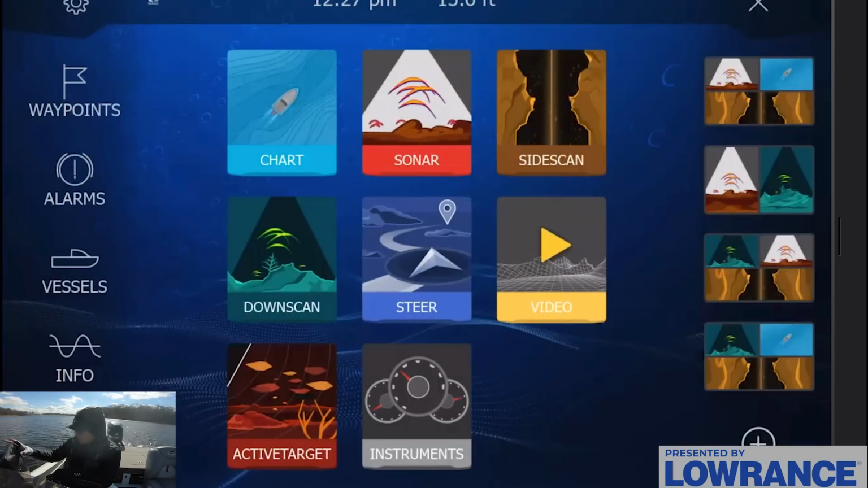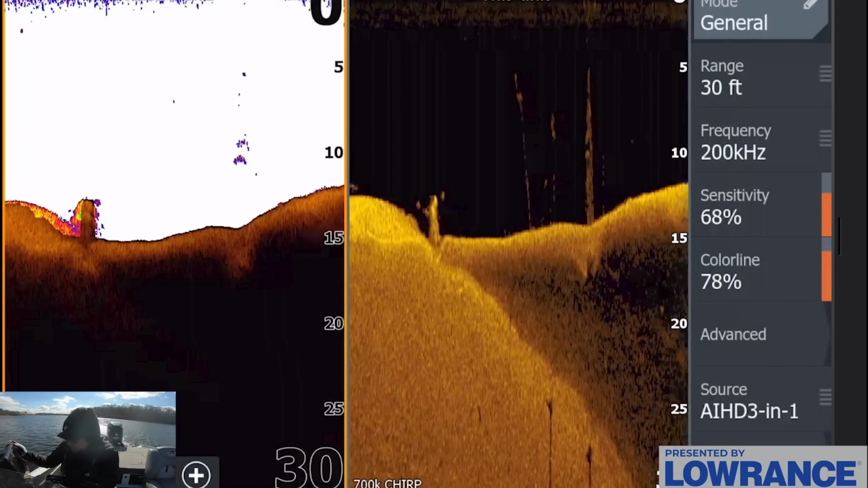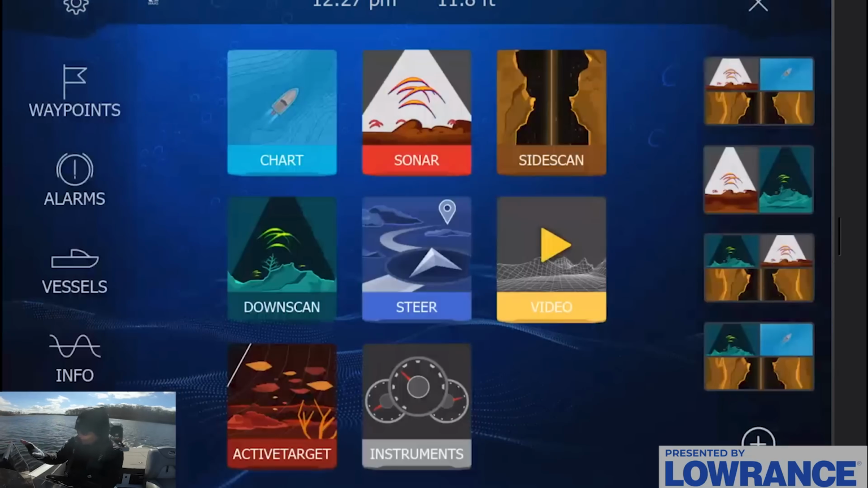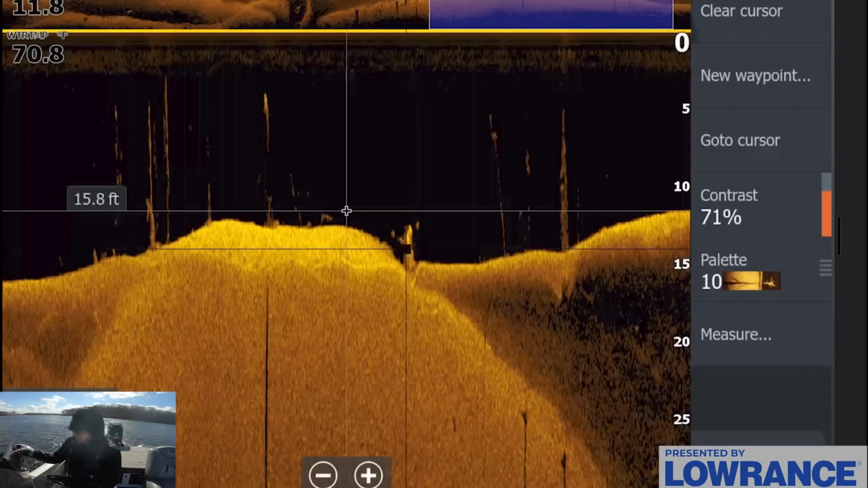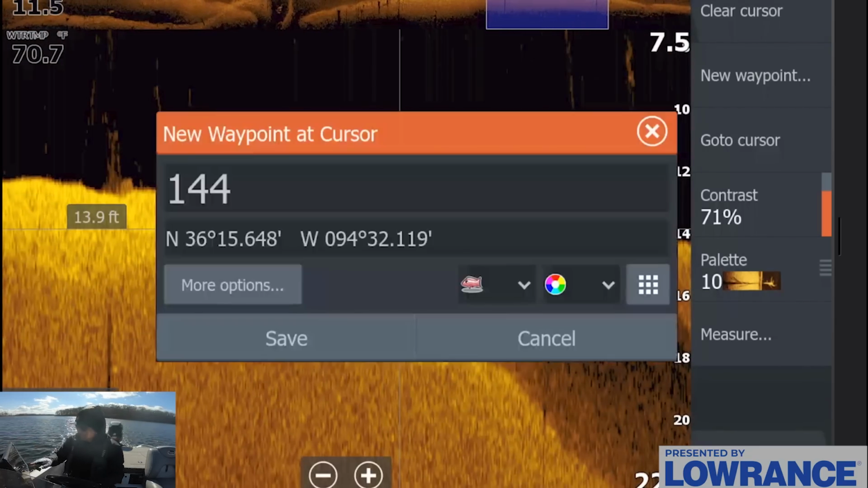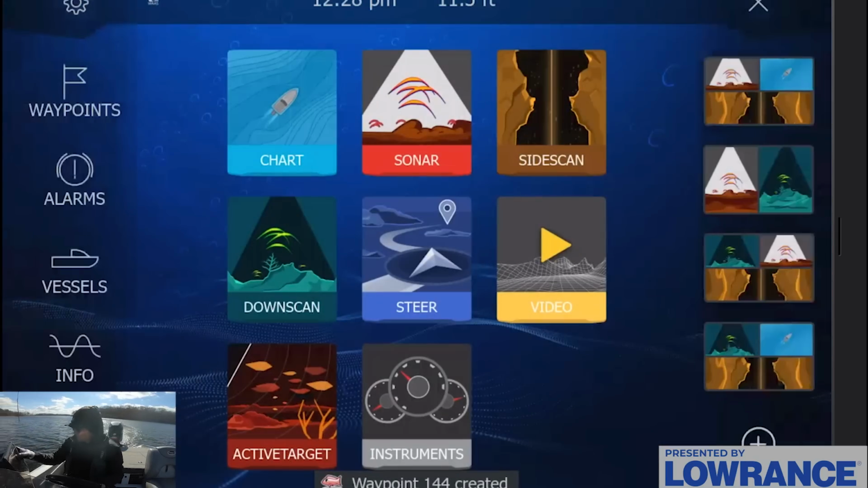I do like potentially that little stump right there. It looks like there might be a couple of fish on that stump. If we look at that on the downscan view, you can see that stump right there has a couple of dots around it. 1, 2. We're going to mark that real quick, just as a fish icon. Nothing crazy that's making me super excited.